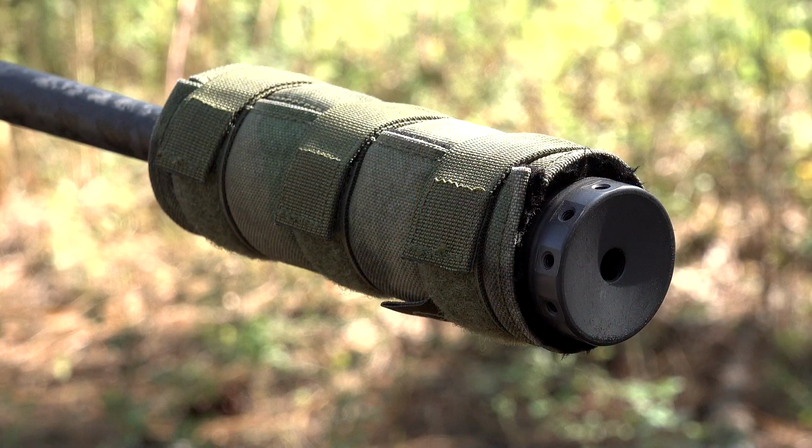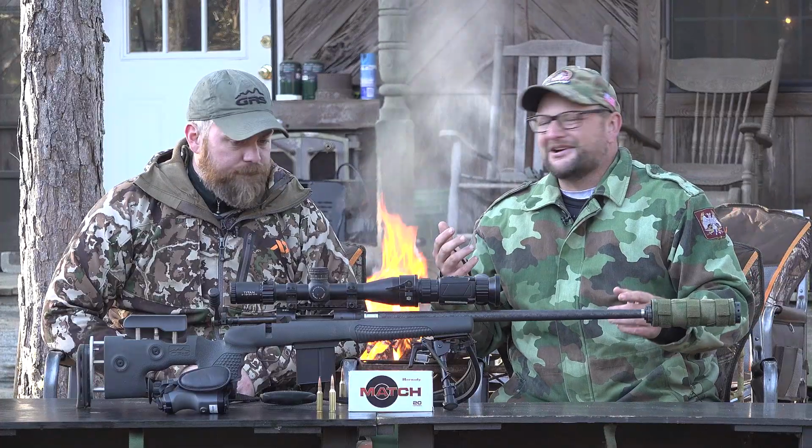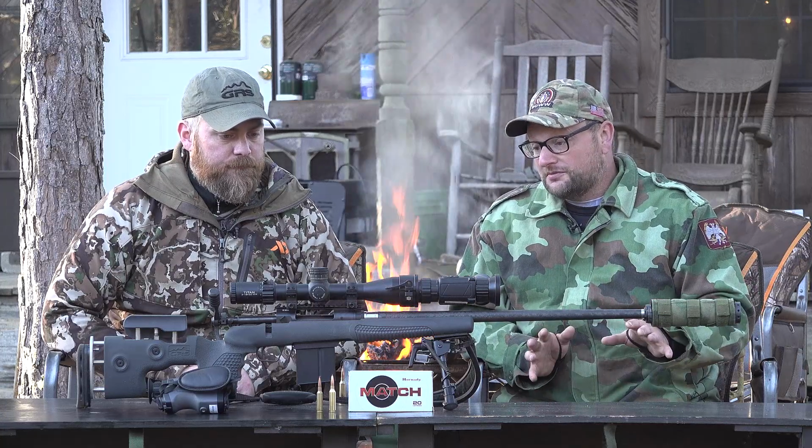We're wearing a KG-made R30 suppressor on this particular gun. And even though this is a 30 cal suppressor, with the 6.5, it sounded great. I heard you shoot from across the property the other day, and it didn't sound like a gun at all. That is impressive. This rig is so awesome, and I really love it.